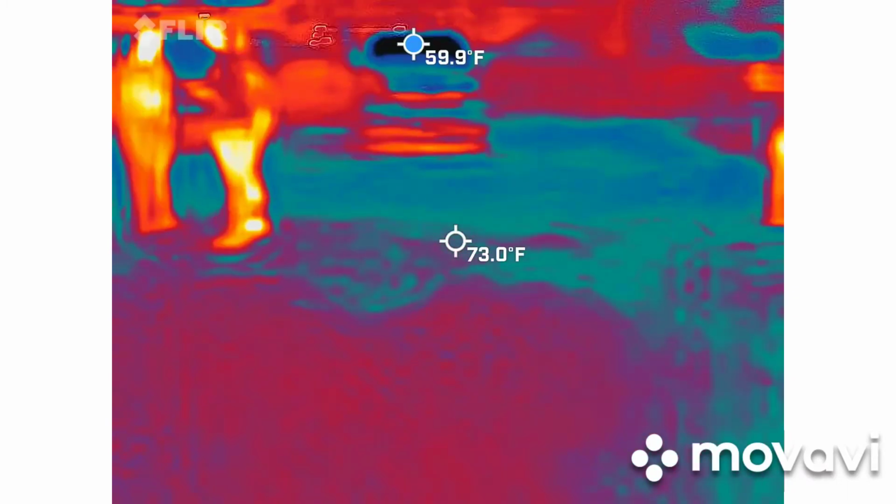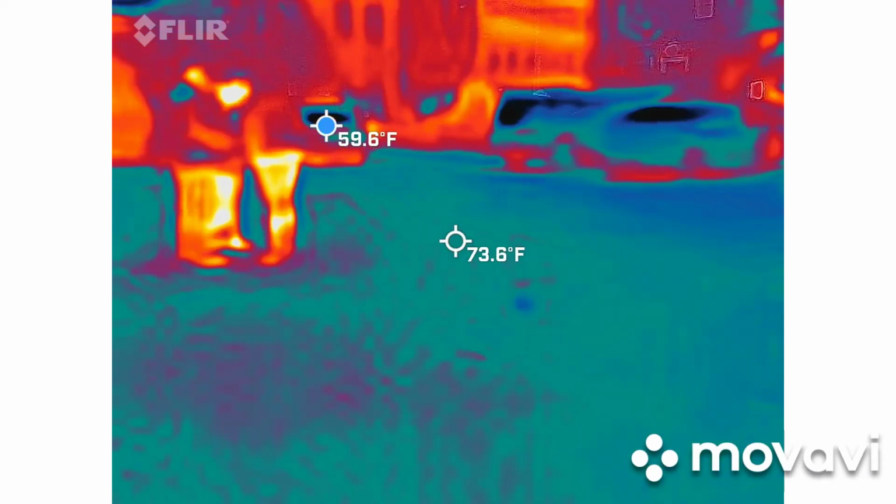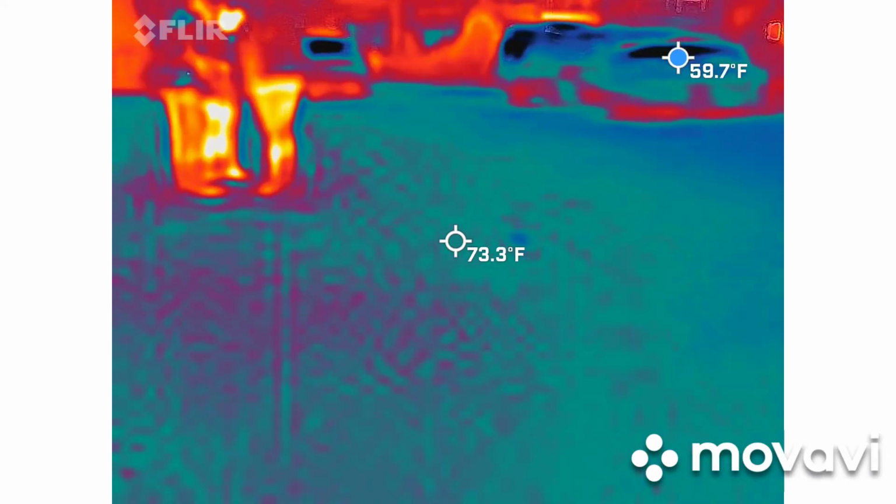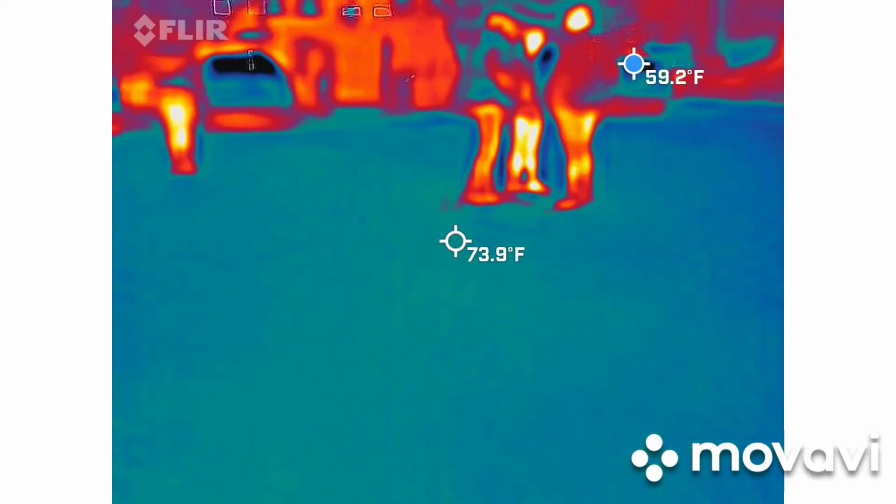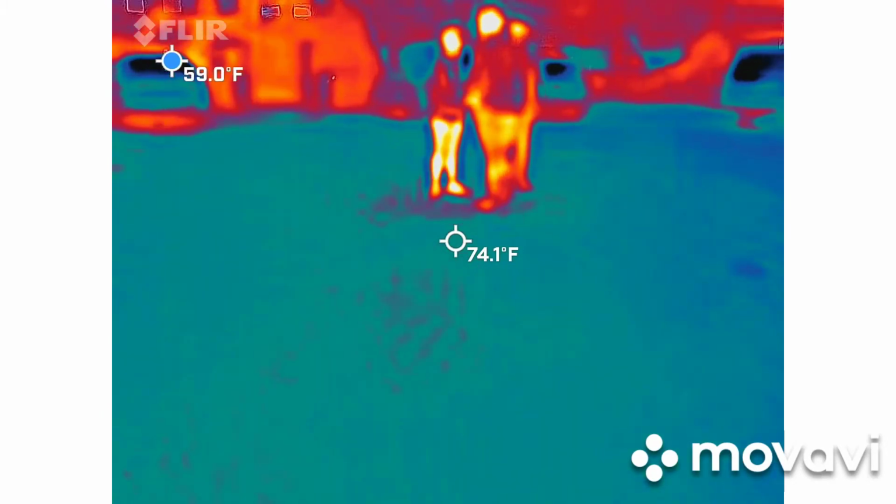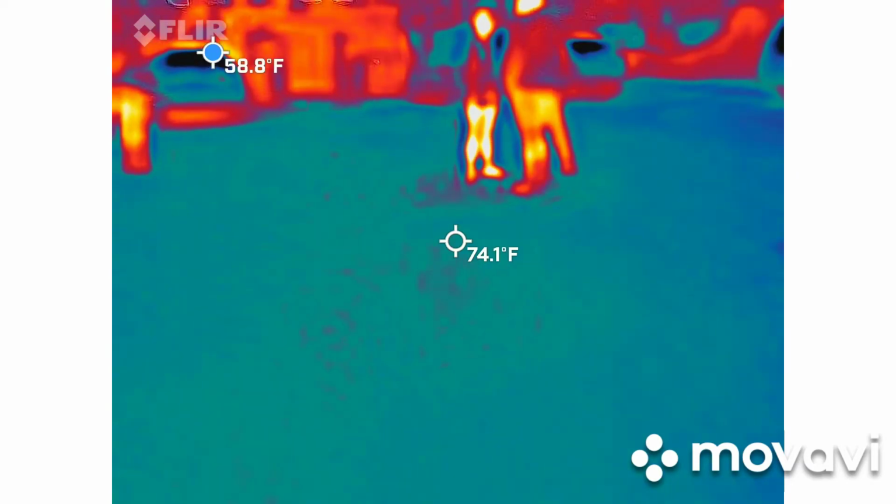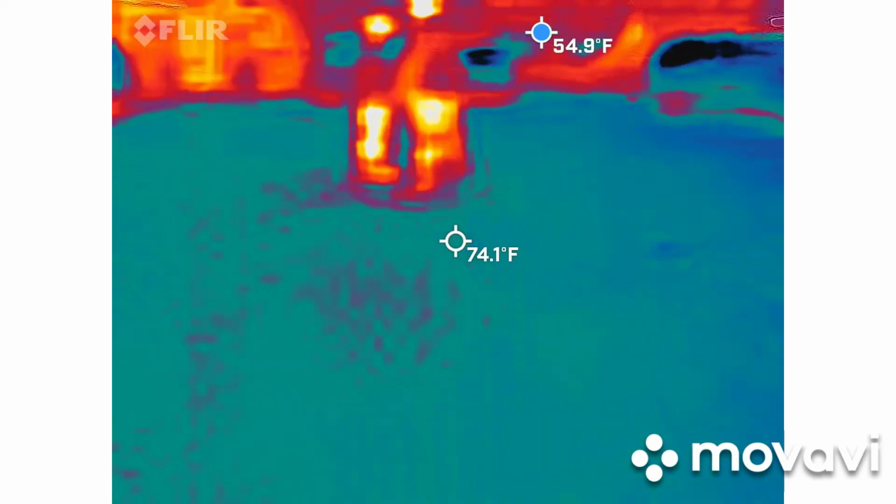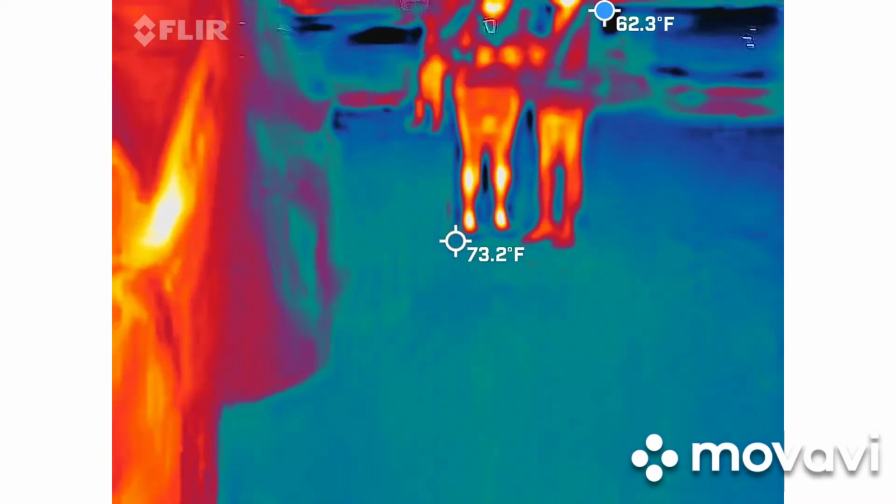That's the spirits. I'm sure when I see the blue light of the battery flying across the parking lot means you found something. Found something.